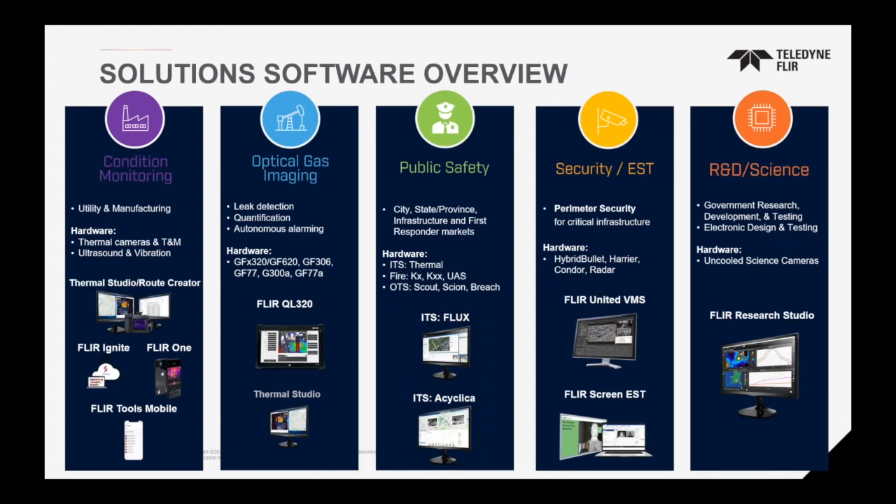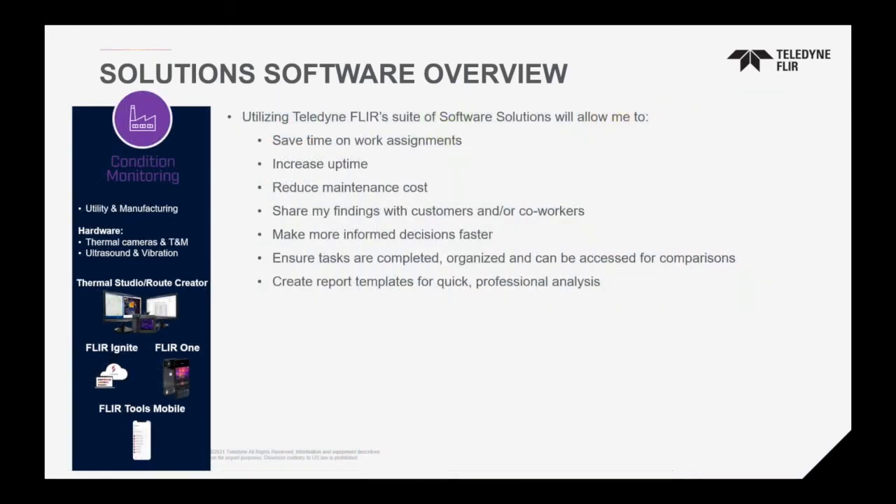First off, FLIR, as you may know, is offered in a variety of markets: condition monitoring, optical gas imaging, public safety, security, or ESC, which is the temperature measurement, and R&D science. In each category, we have a dedicated suite of software that we offer to help you do better analysis and reporting. On today's webinar, we're going to be focusing on the condition monitoring section.